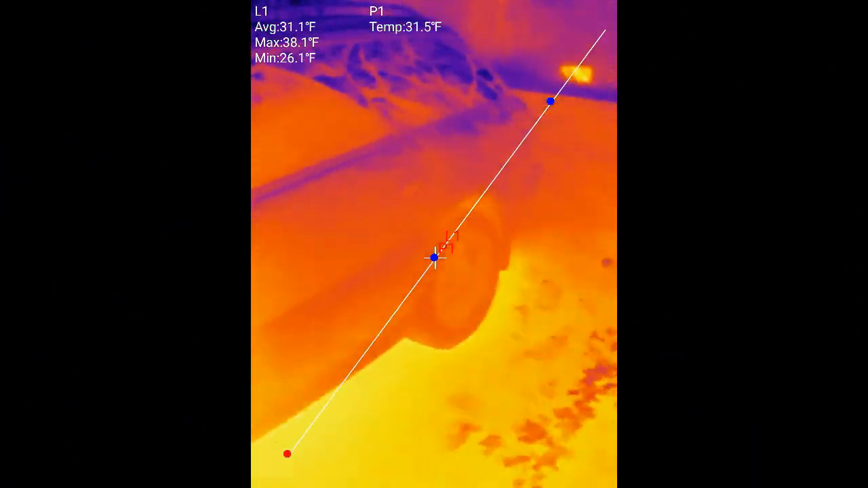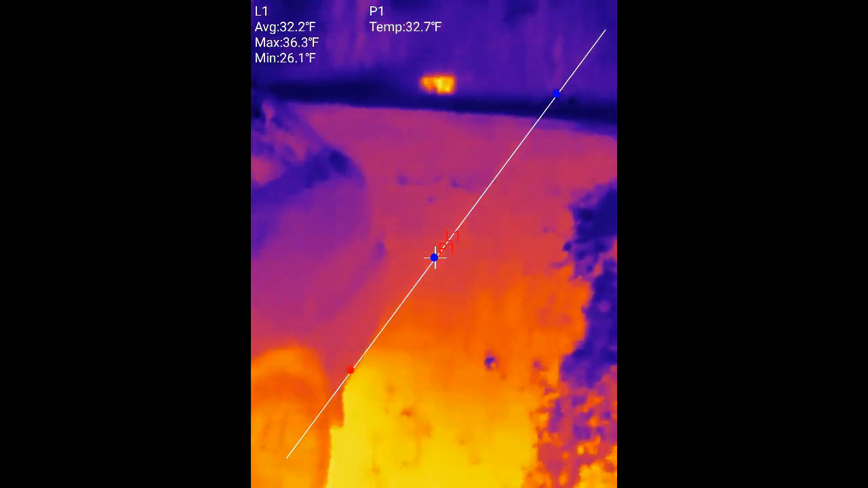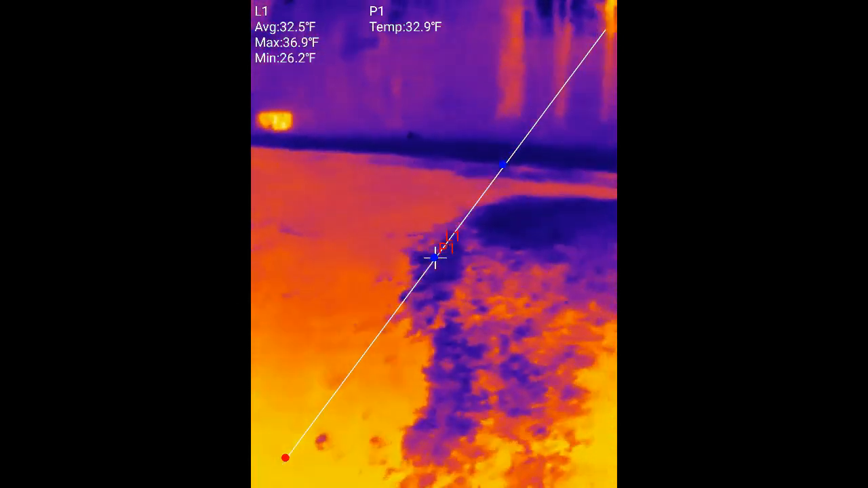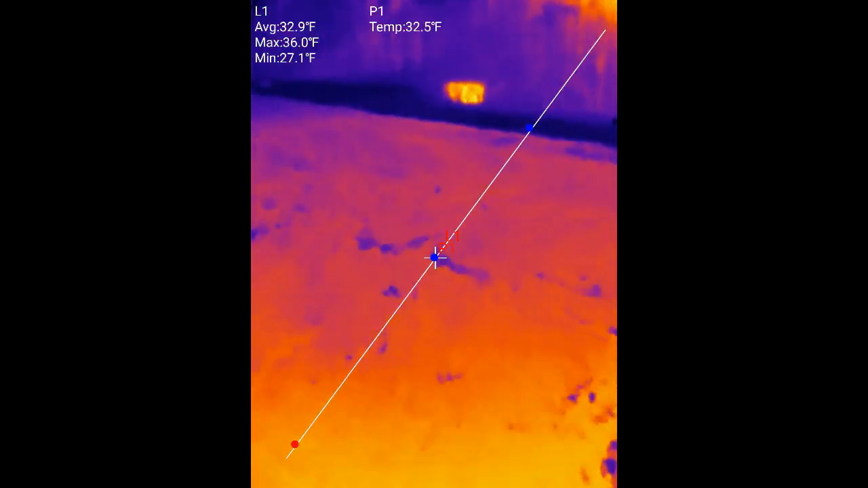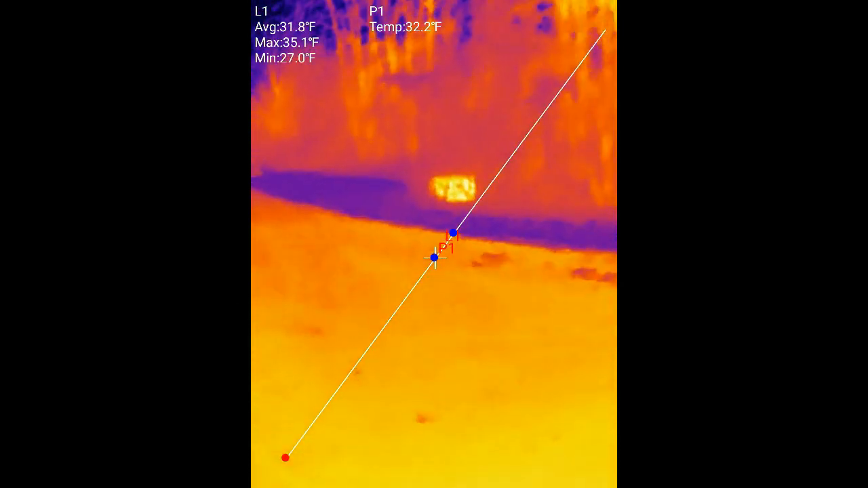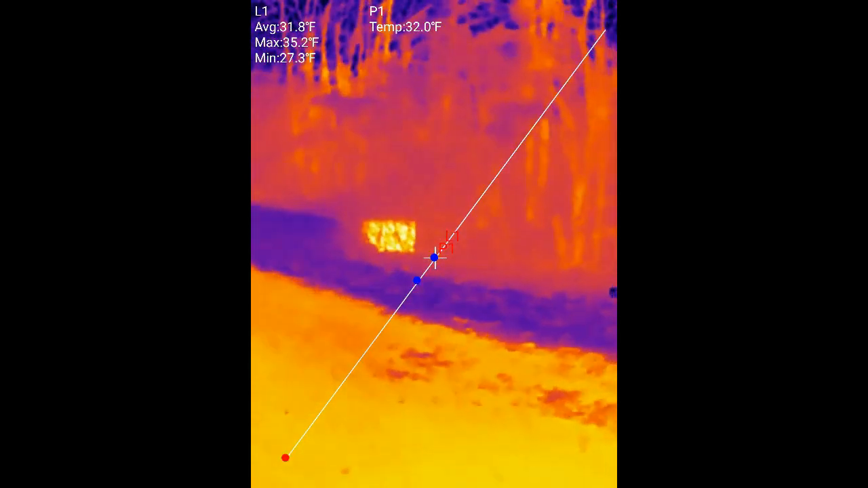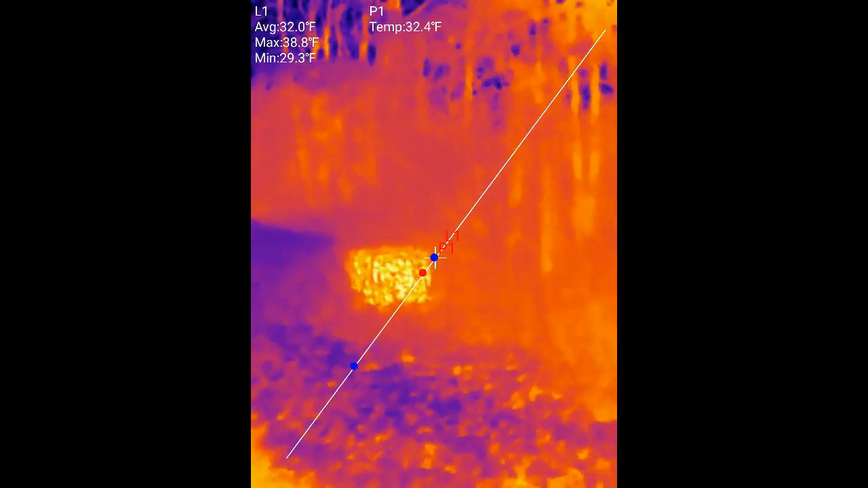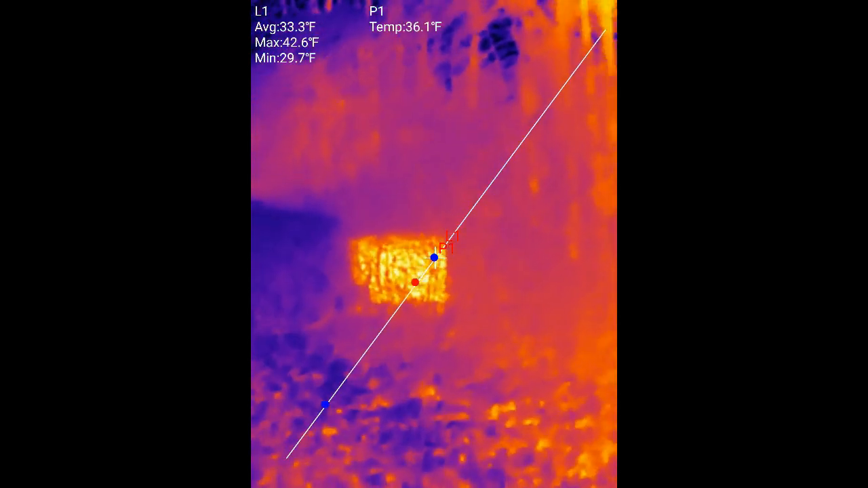All right, well you can see it's a bit chilly out here, and I've come outside to illustrate some more points about power. Well, what do we got over here? What's this glowing box? Yeah, that's the transformer. What's that sitting at?